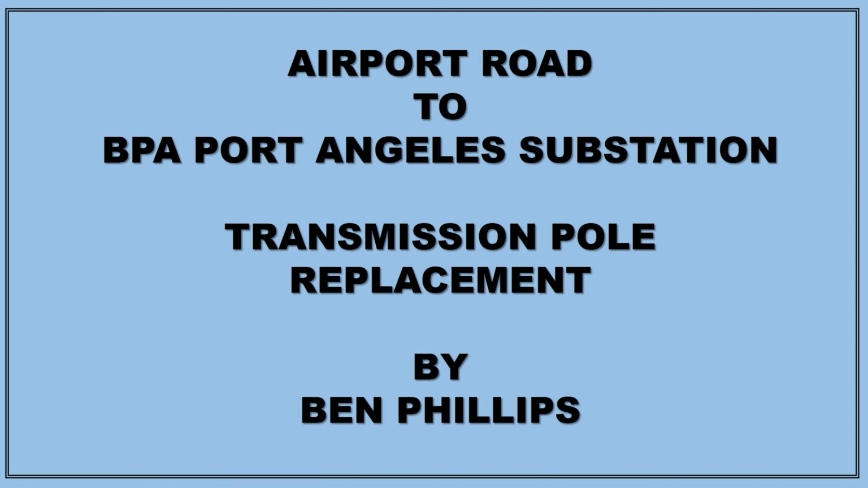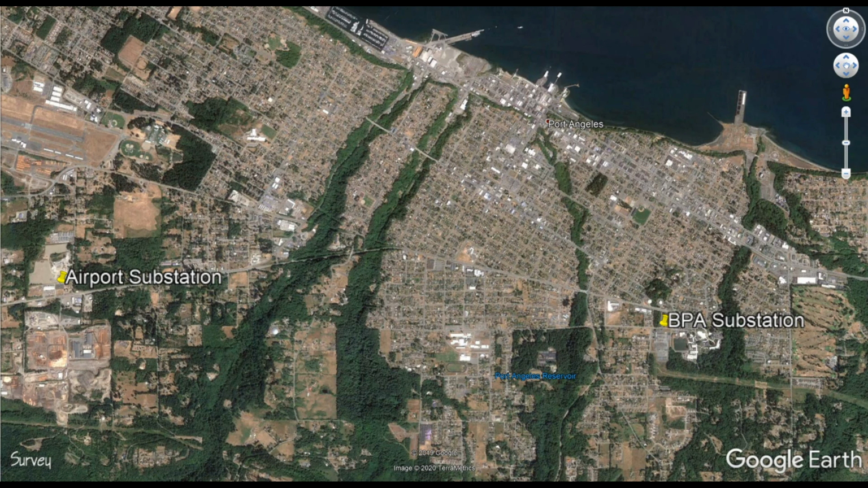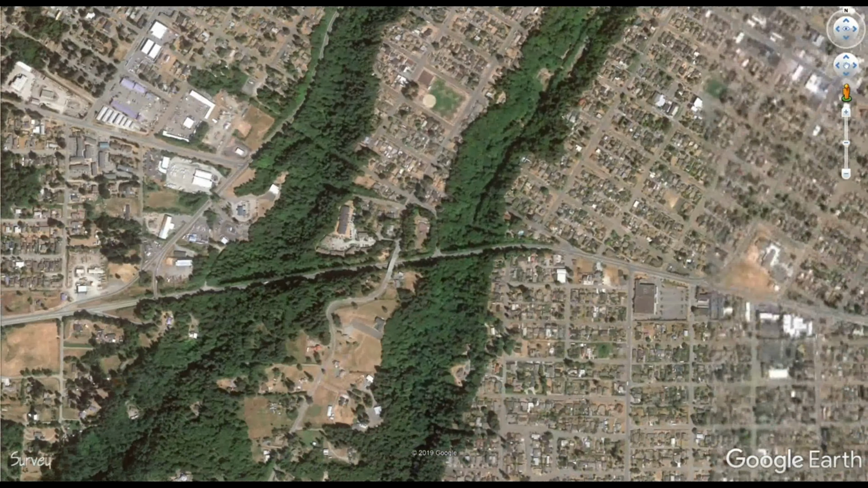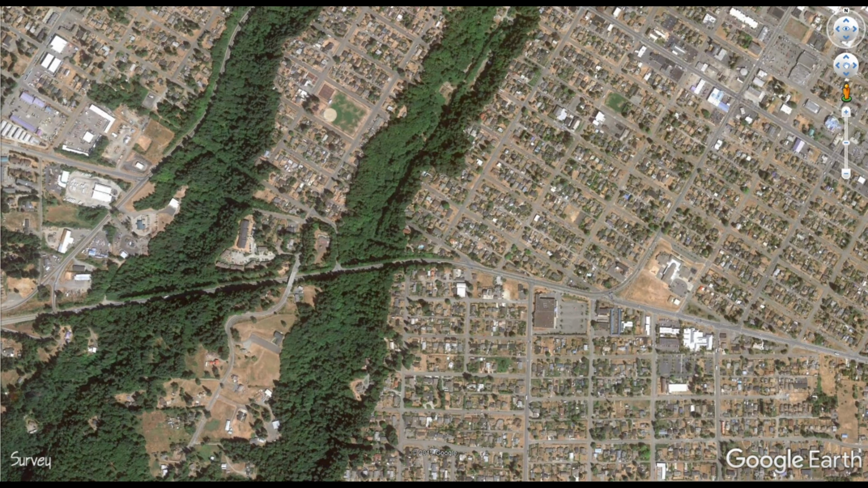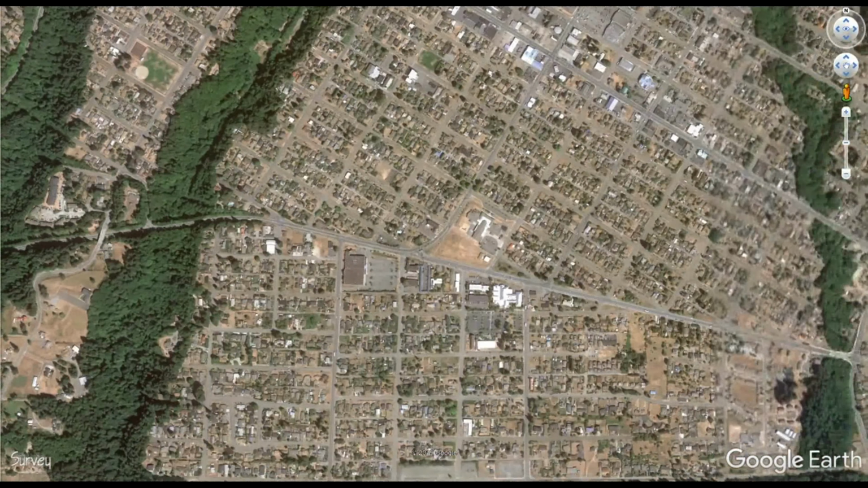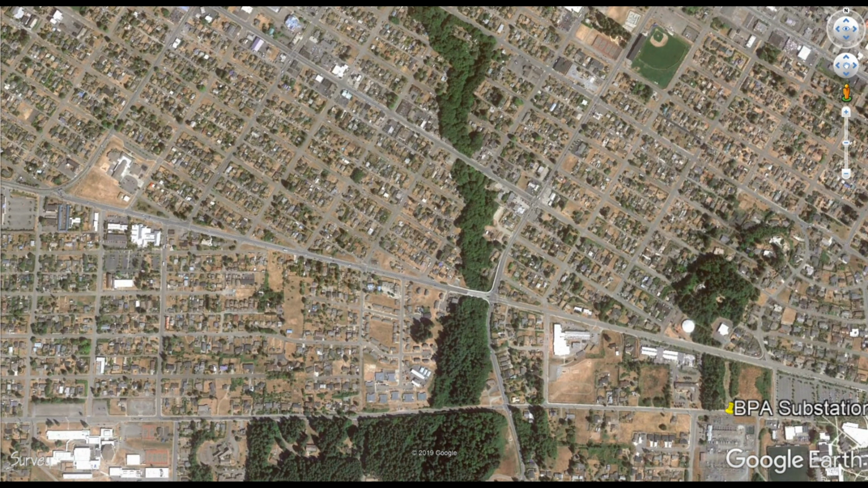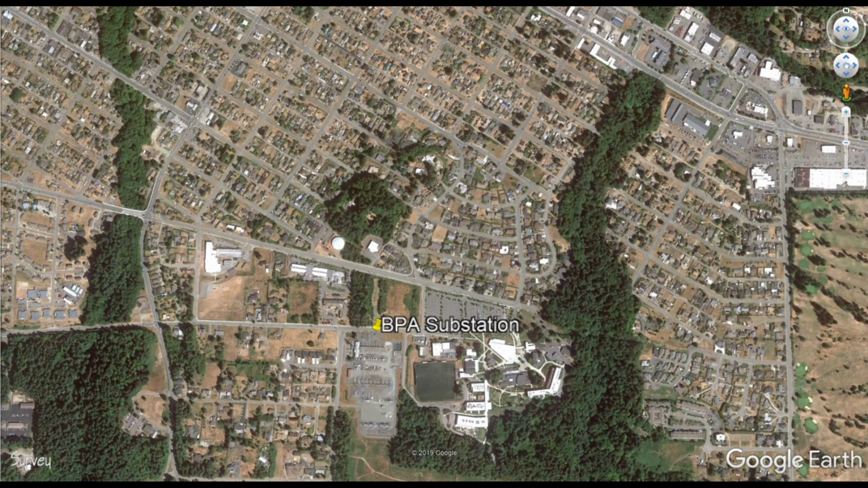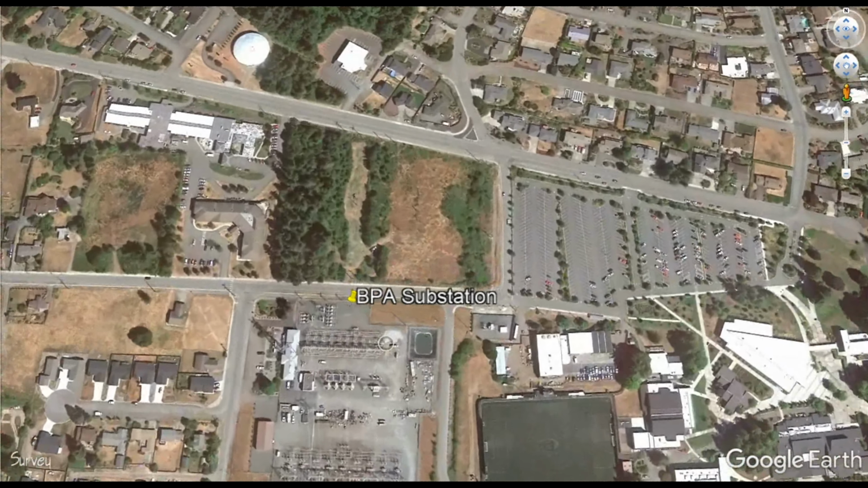The engineering department has been hard at work designing the next phases of transmission pole replacement projects. This project involves the replacement of transmission poles beginning at Airport Substation, along Highway 101 through the Tumwater Valley, up along Lauritsen Boulevard, past Ray Street, Franklin Elementary and Crestwood, going all the way to the BPA substation in Port Angeles near the college.